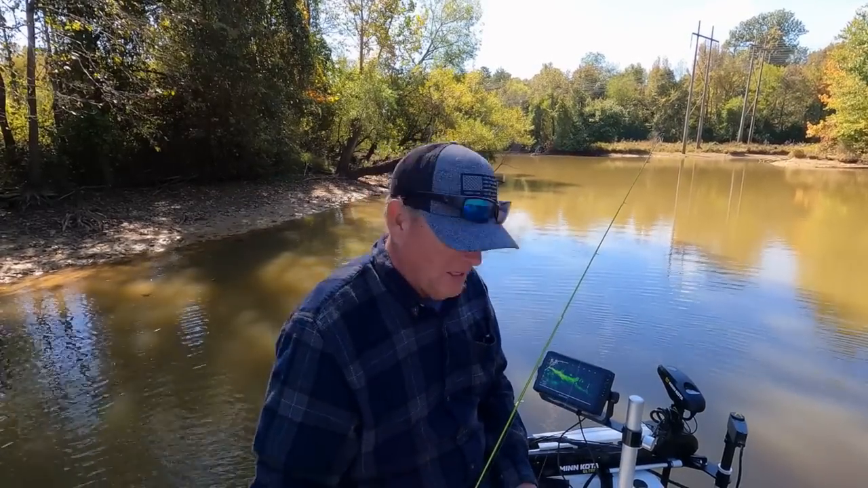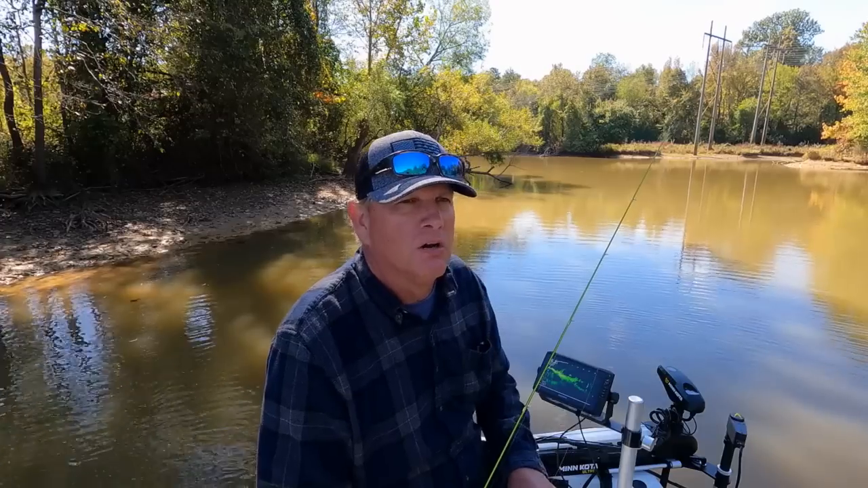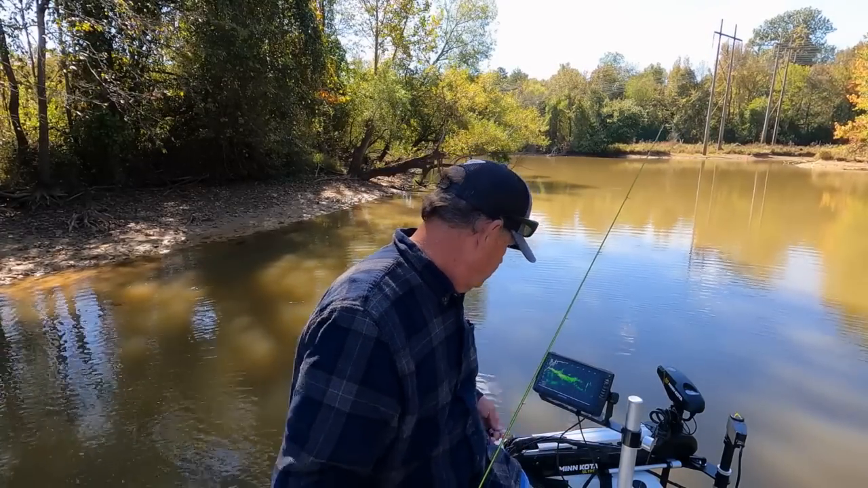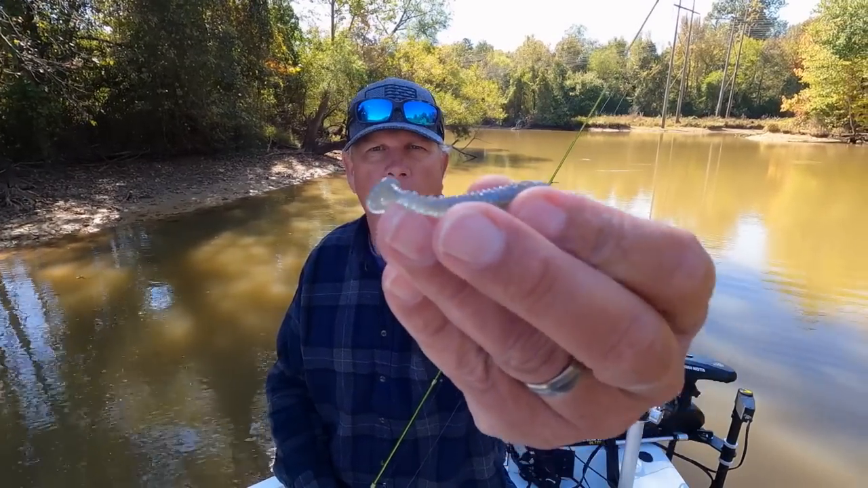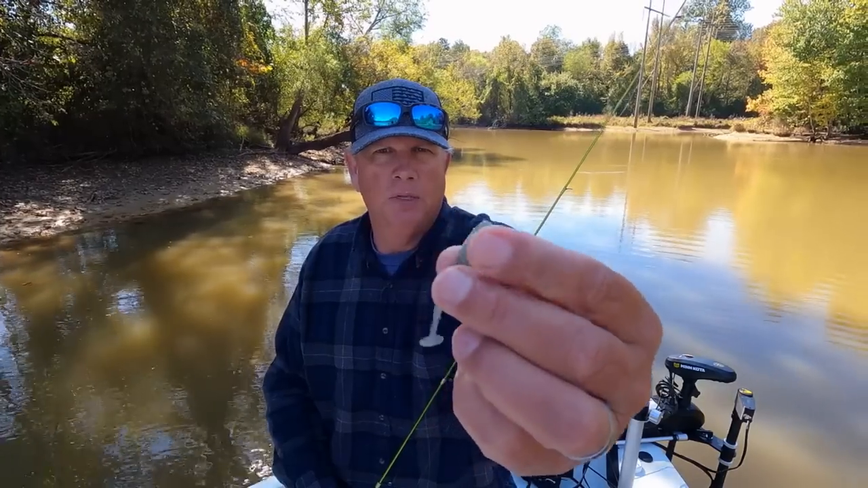These fish are thick down here. These are good, healthy fish. I'm gonna switch over to the Virginia shad now. Chaos bait. It's got a big body profile, a good paddle tail. See all those ribs in there? Let me get it back a little bit.